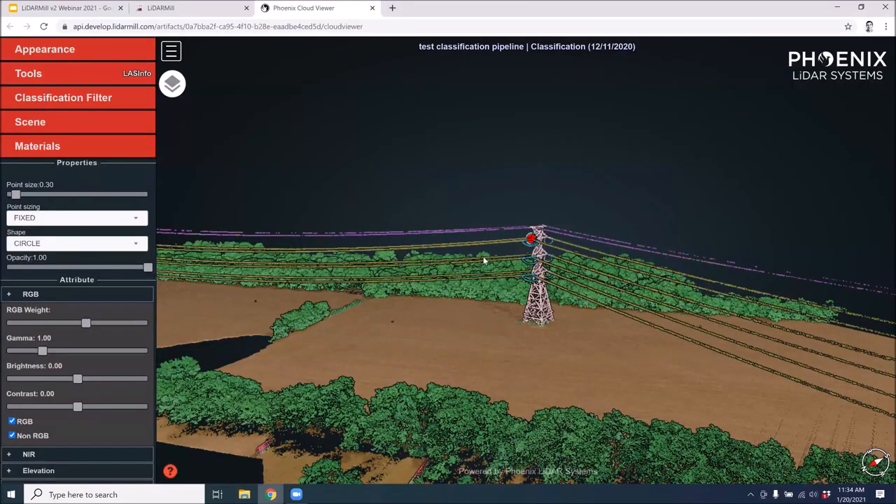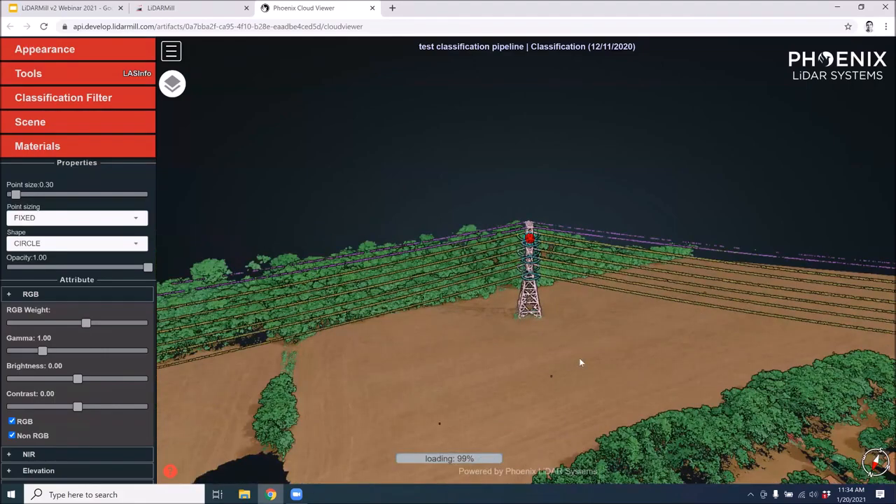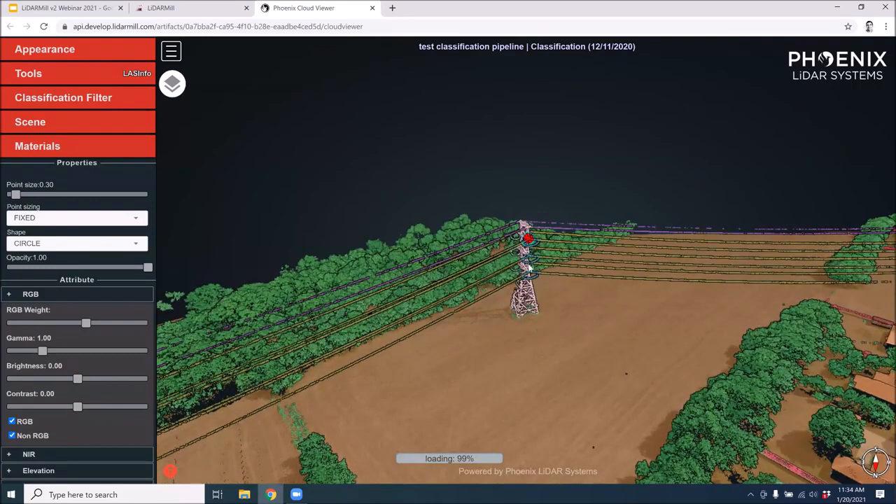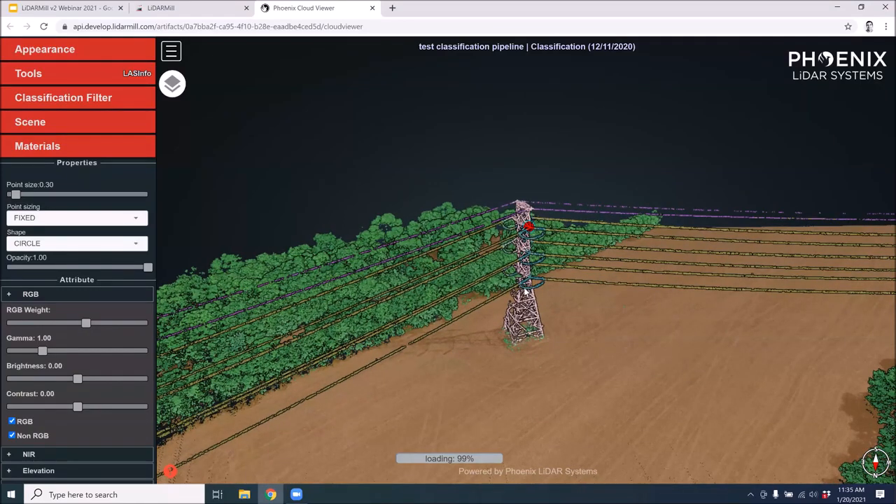Here's one of our validation data sets that we've entirely processed with machine learning. It's colored right now by the classification. So when you see purple versus pink versus brown and green, these are all representing different classifications.